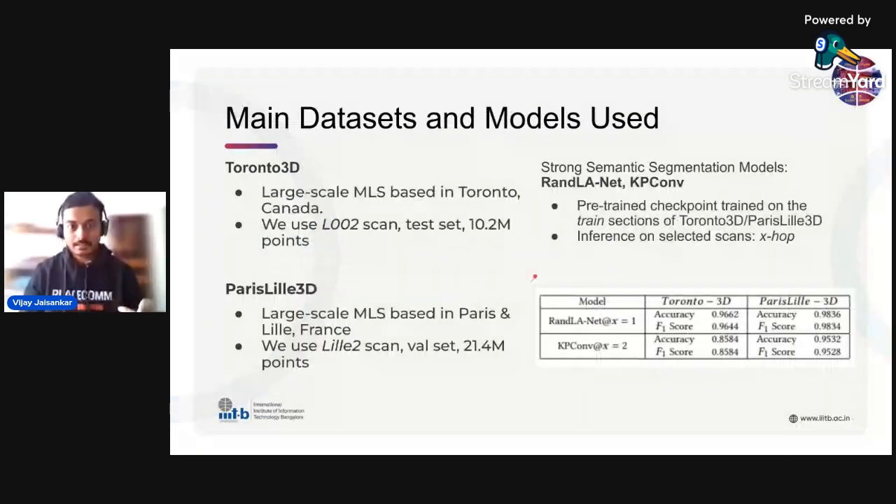Hence, what we need is large-scale datasets, in our case, Toronto 3D and Paris Lille 3D, and models trained on the training section of these datasets. So in our case, we take the checkpoints of RandLA-Net, KPConv, and so on. And we also have this X-hop strategy. For example, a two-hop strategy means you pass half of the points to the model first, get the outputs, then the second half, and collate the outputs. This performs some speed up in practice, as providing all the points to the model initially for inference takes a little longer. So what you can see here are the F1 scores and accuracies of these models at X hops.